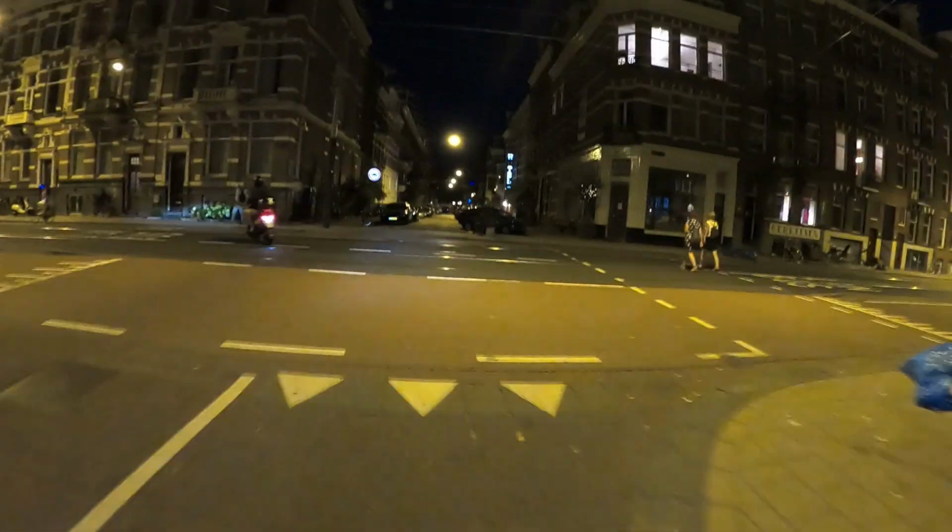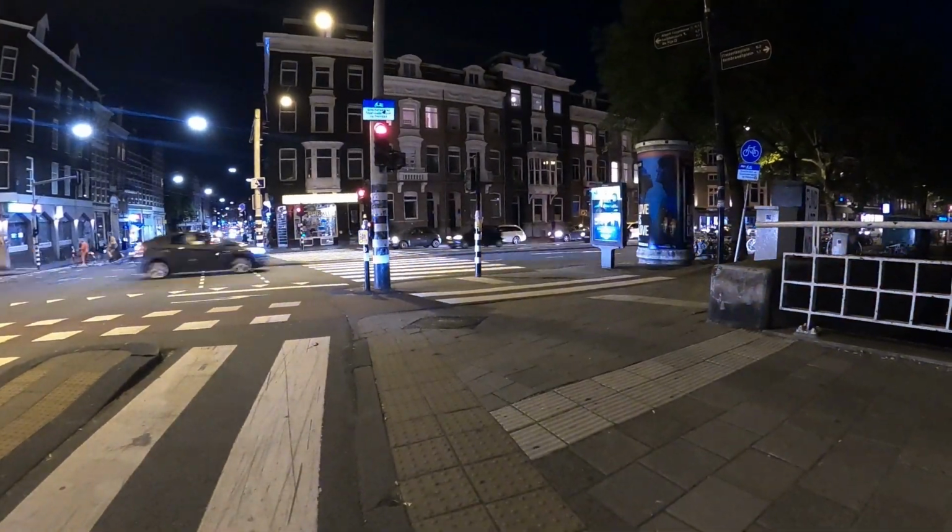So I won't be heading around that area, but maybe around Rembrandt Square and those sort of places where there's a bit of atmosphere, and just cycling through, see if anything's happening.